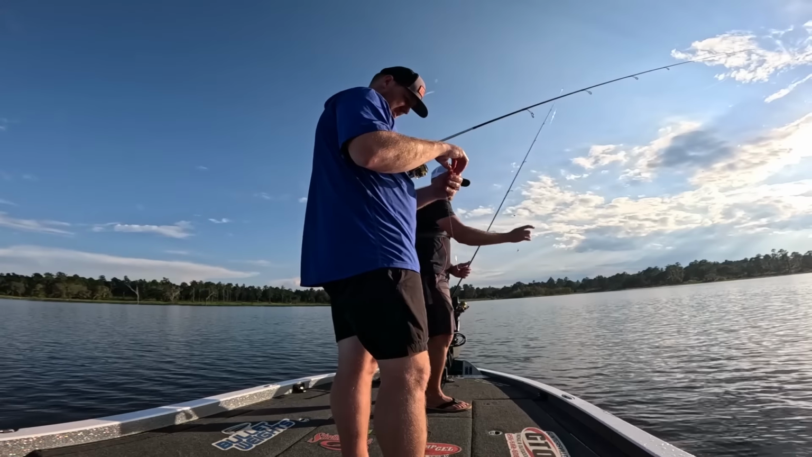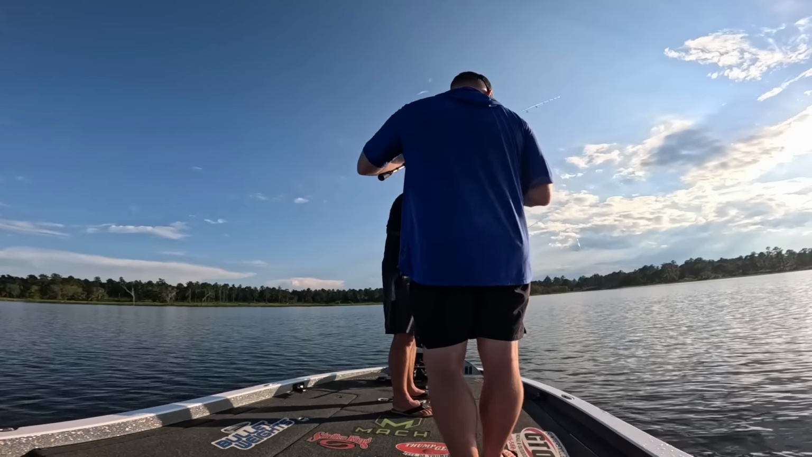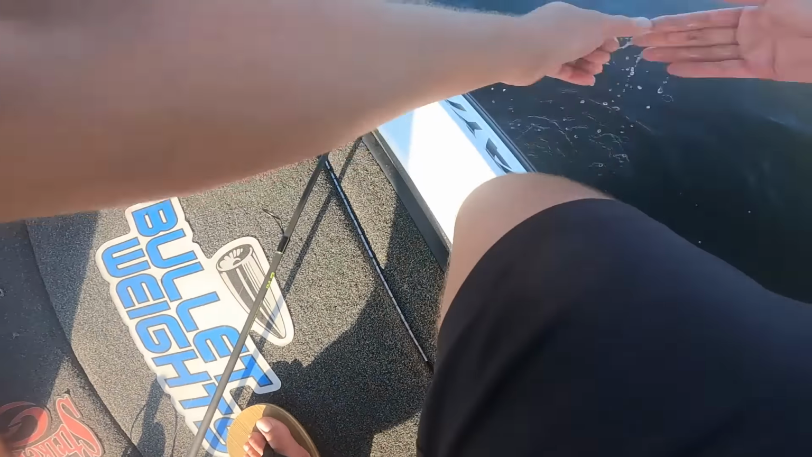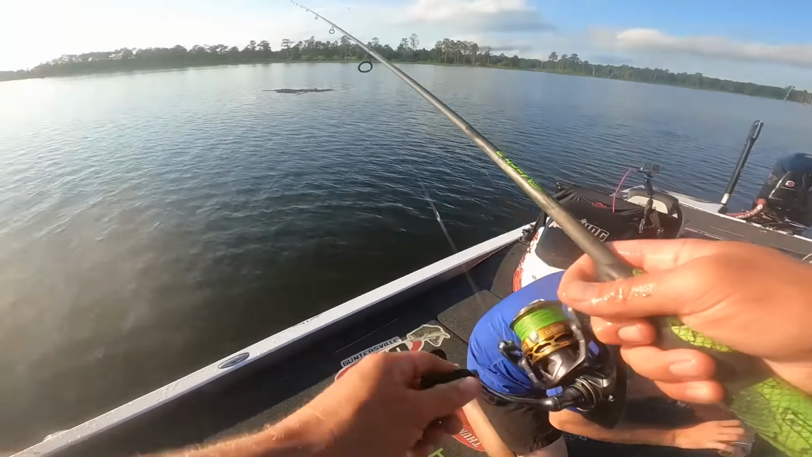I have just a tiny piece of worm left. I think I need more worm. I think it's not enough. Let's get a little more worm, both of us. All right. Well, I got nibbled on because half mine's gone, but it was sitting down there a while. Oh, I got you. Here we go.